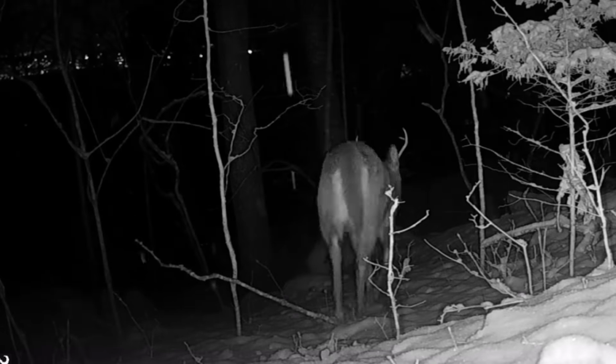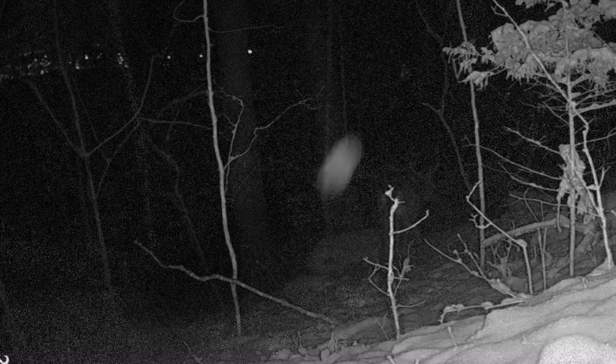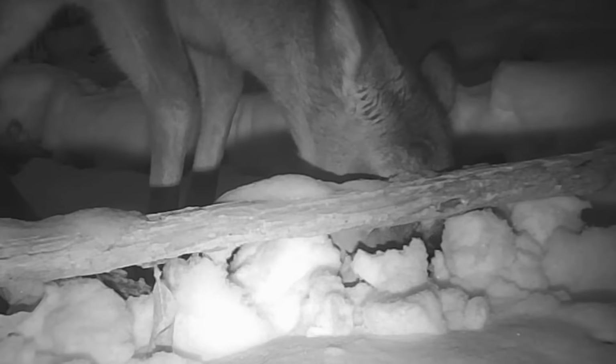One little old young one, broke antlers, passing in front of the camera. Just coming and going. And they'll lay down in this snow day or night and just rest.